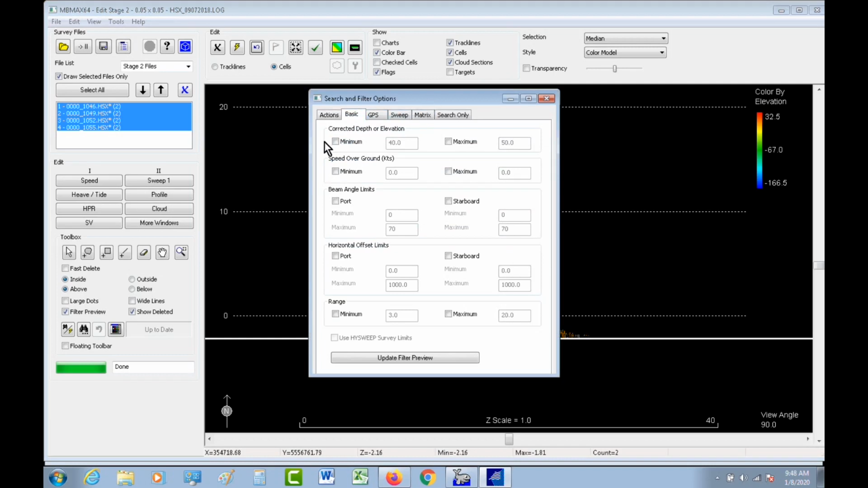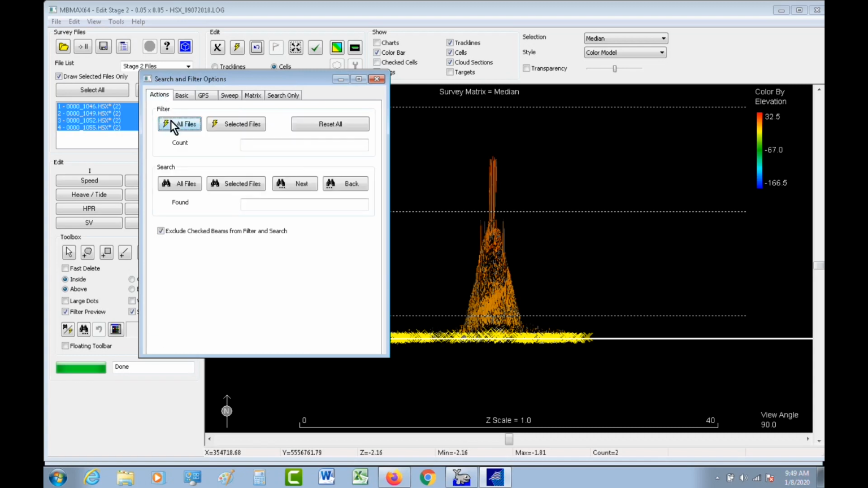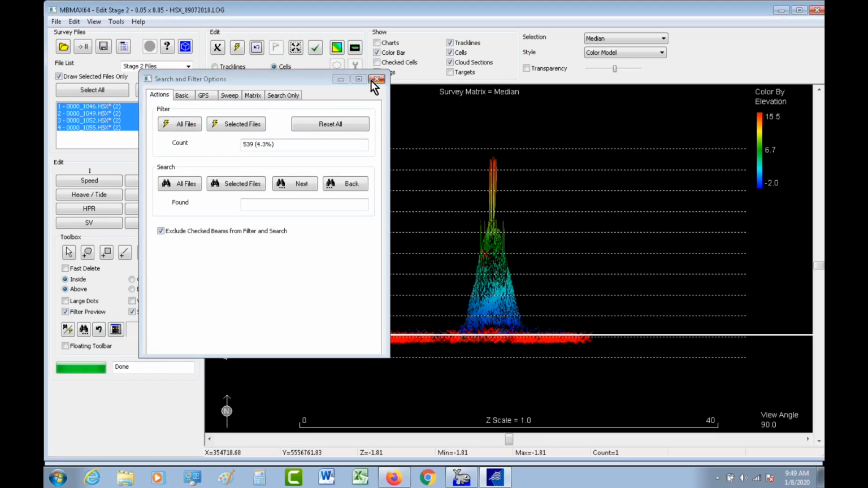So my minimum is going to be in the negative 2 here. Let's see if I get this wrong. And my maximum is going to be 15. Let's make it 16. Hit update filter preview, and that looks okay. All right, so I'll tell it to remove all the points that are outside of that, which is 539. I'm going to tell it to update. Now my colors look a lot better.